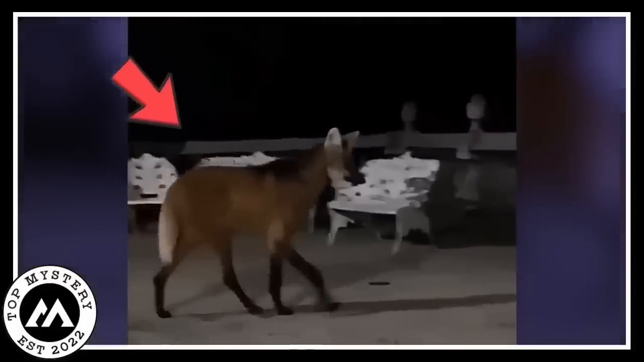A unique animal was spotted in Brazil, a maned wolf. Picture a creature with shaggy fur that contrasts sharply with a cool black nose and ears. This is not a forest. Instead, it is a place where wolves stroll and even descend stairs.